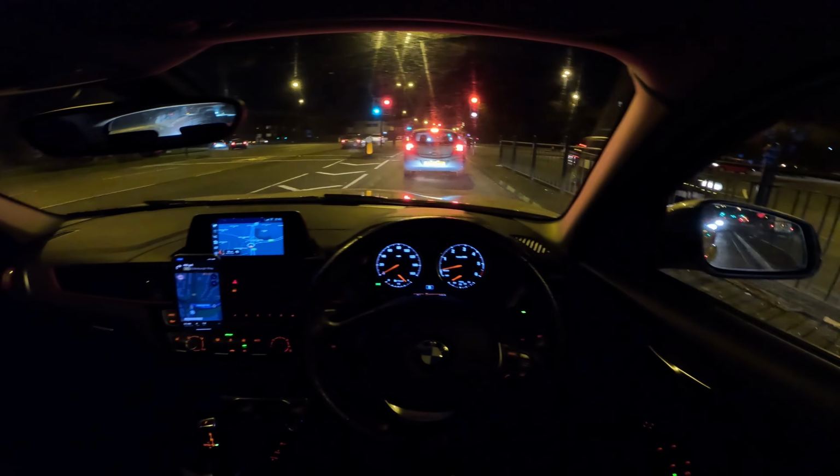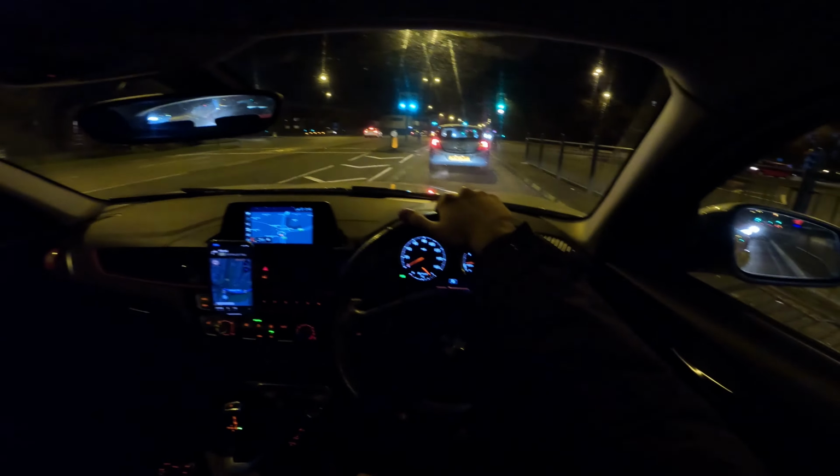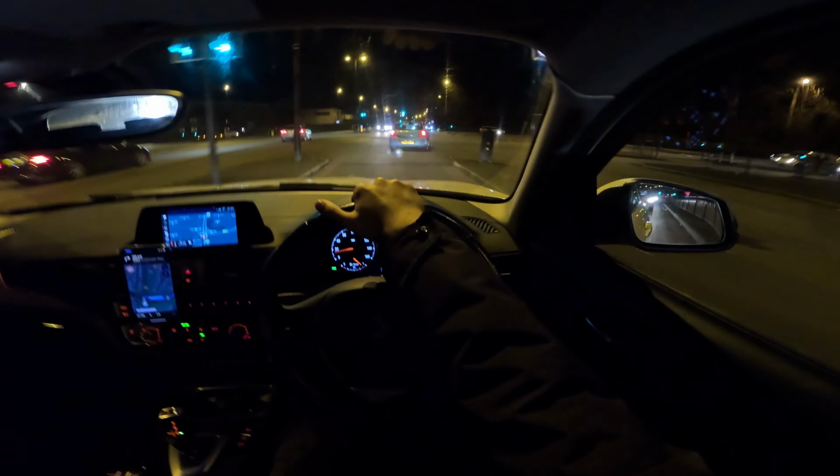But yeah, let me know guys what you think of my driving. What do you think of the car? Is there anything you want me to test? You want to see like the dashboard, like what the iDrive has on it?